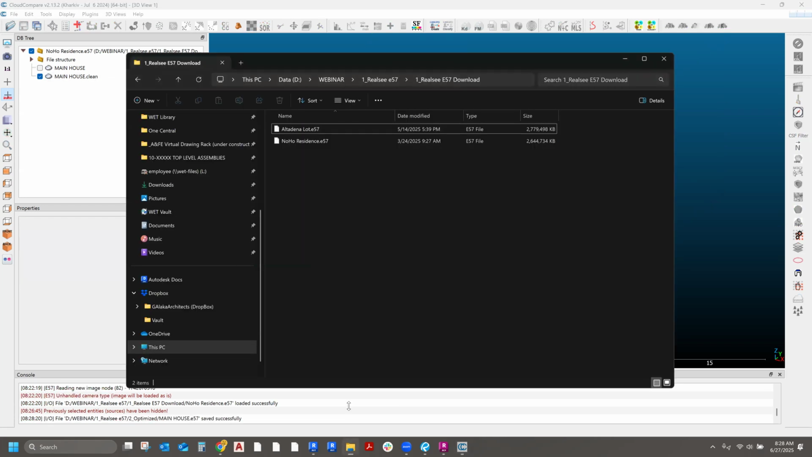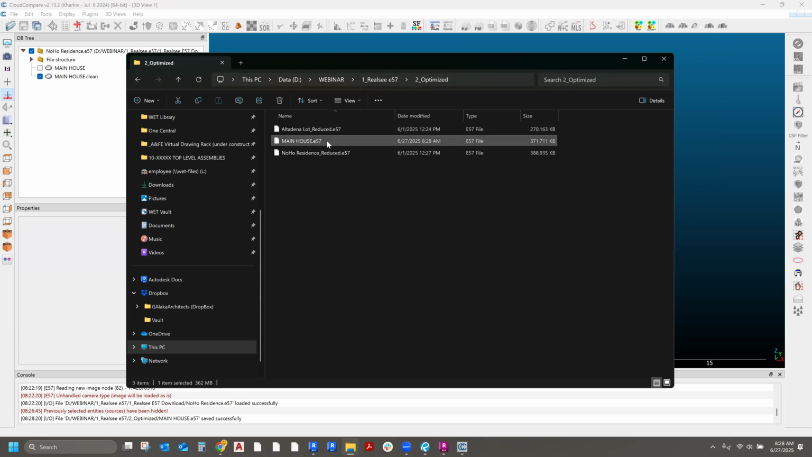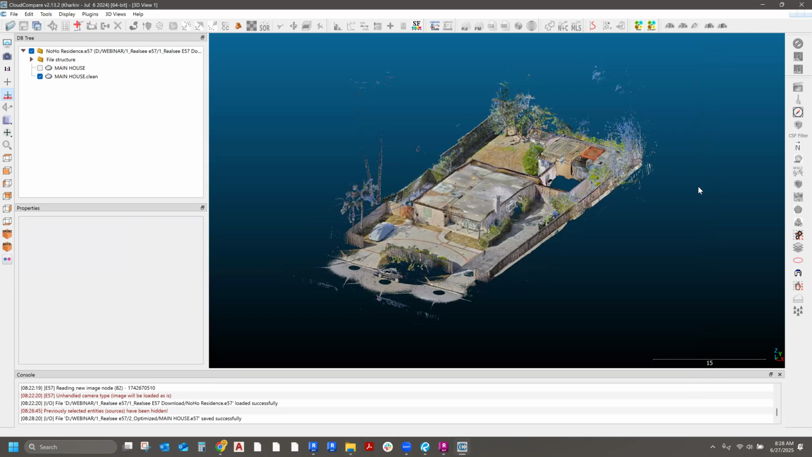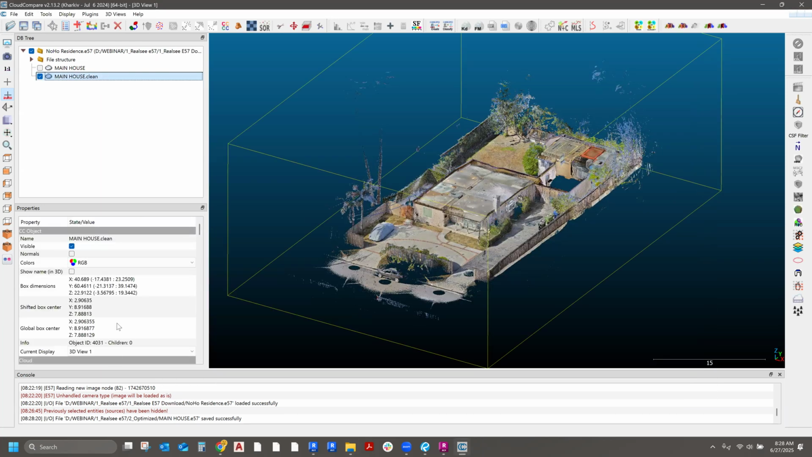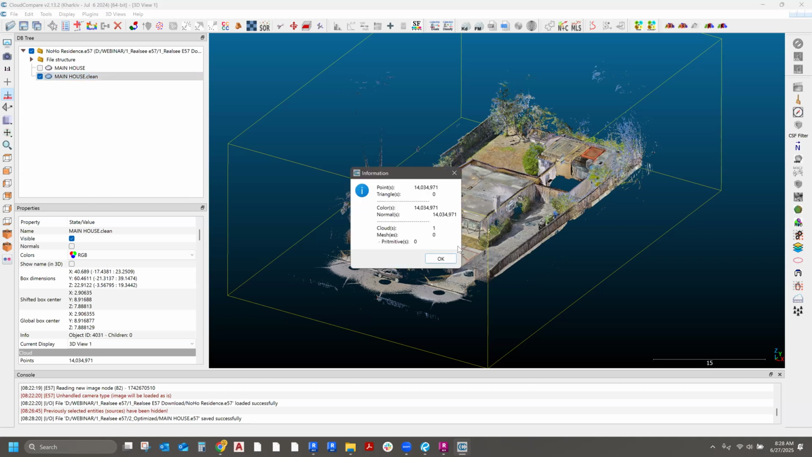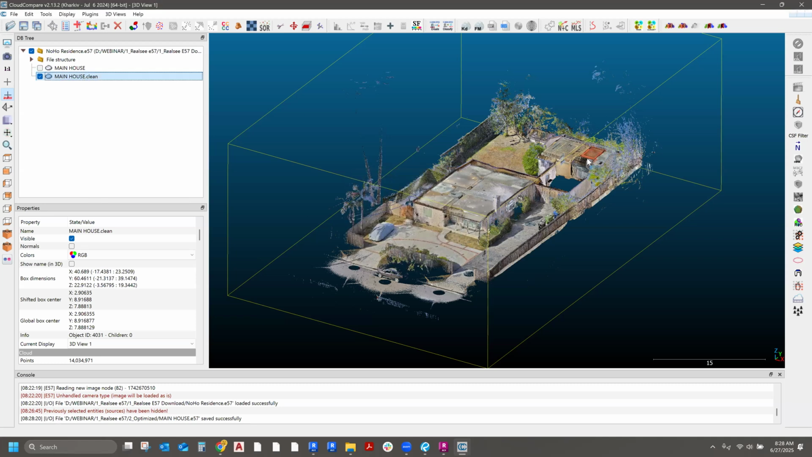So there it is. I took a file that was 2.6 gigs, and I just saved it as an optimized version that's 371 megabytes, and it's just one scan. It took 82 scans, combined them into one, stripped away all the images, and I'm only left with the point cloud itself, which is what I want. And just to note, this cleaned up version of the point cloud has 14 million points. You can see it over here on the left side, or you can right click and say information, and it will say 14 million points.